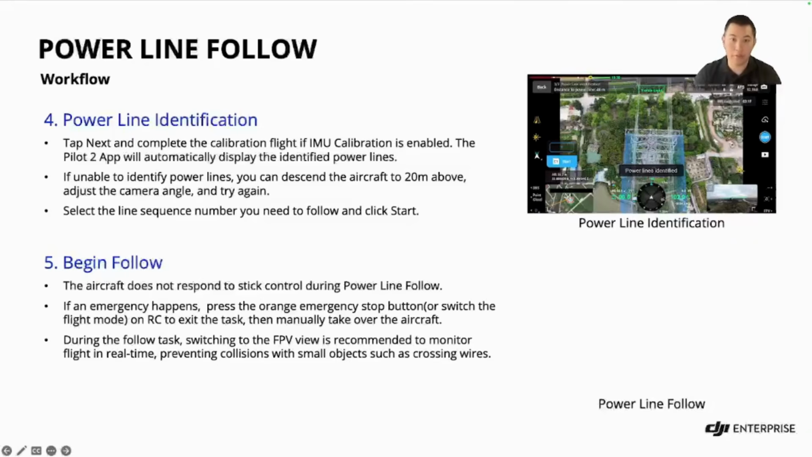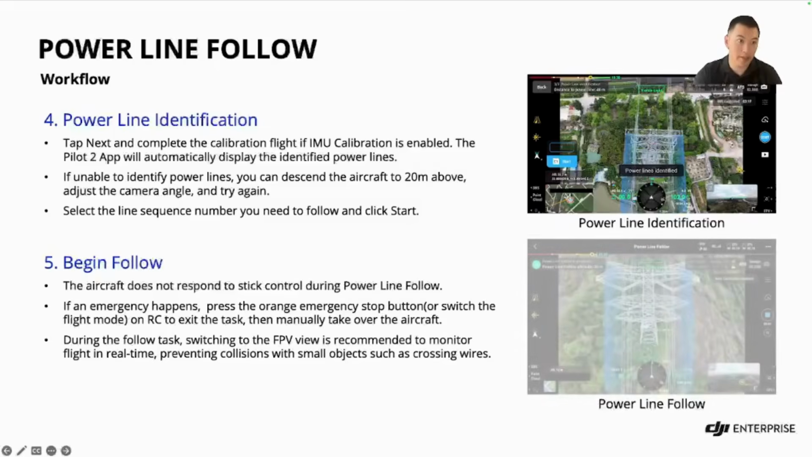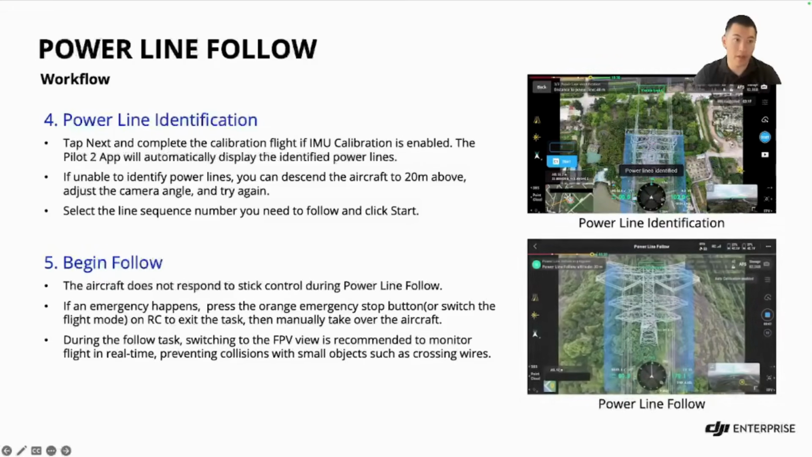So step 5, once you begin the follow, you will no longer need to give it any stick control. The drone is going to start following the line by itself. And as a reminder, if there are any emergencies, you can always hit the red stop button on the controller, or you could switch modes. Whenever you need to stop your flight, we recommend you monitor the FPV to avoid any small obstacles. As you can see in this screenshot right here, this is how the Powerline Follow feature looks.